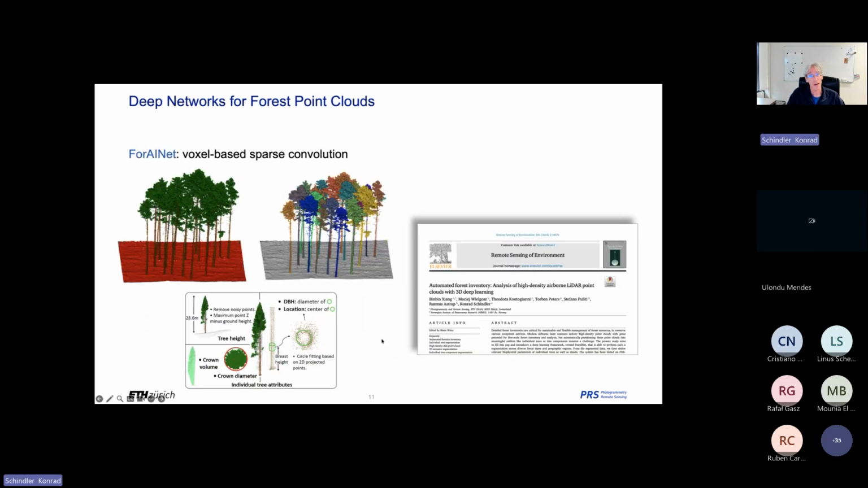This is where I actually entered the game of forest scan analysis, together with colleagues from the Norwegian Bioeconomy Institute and with my student Binbin.